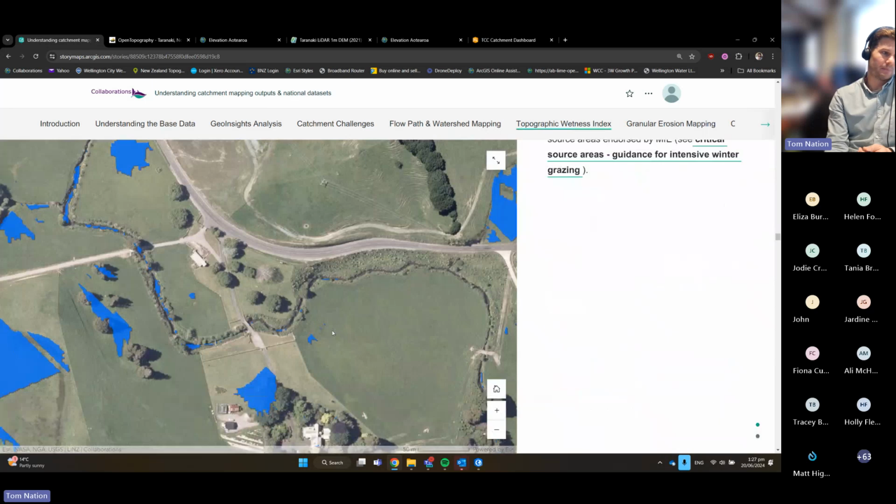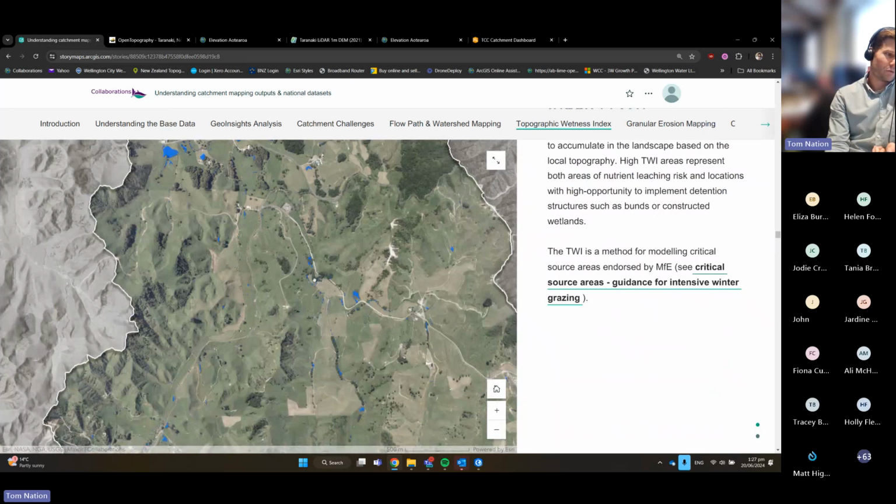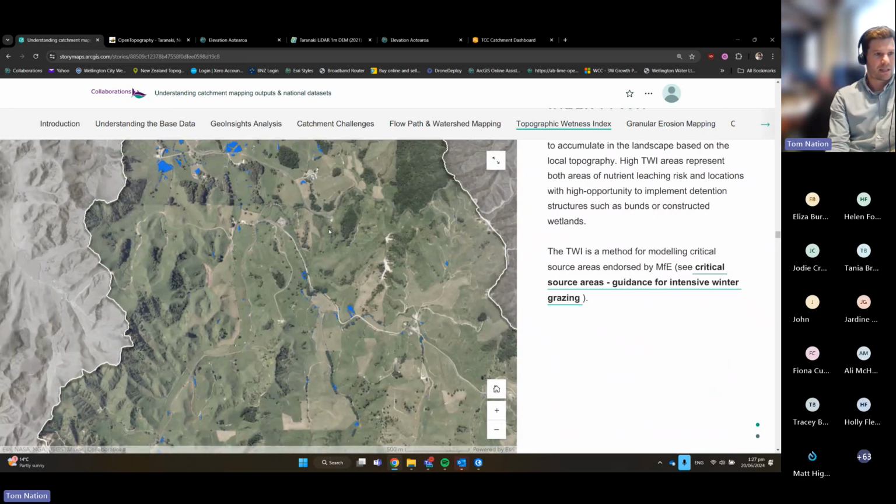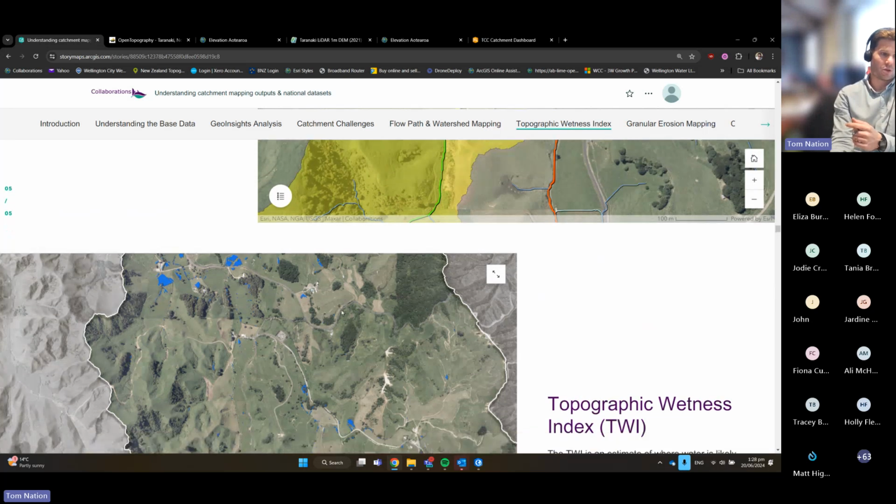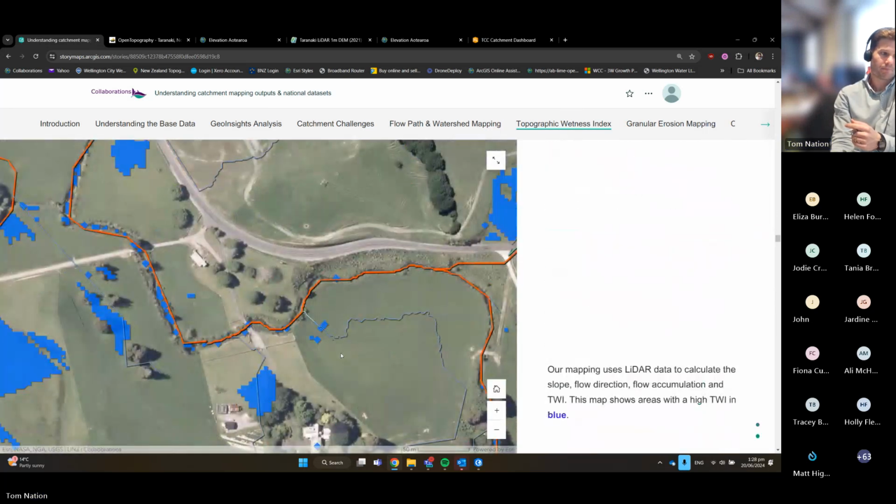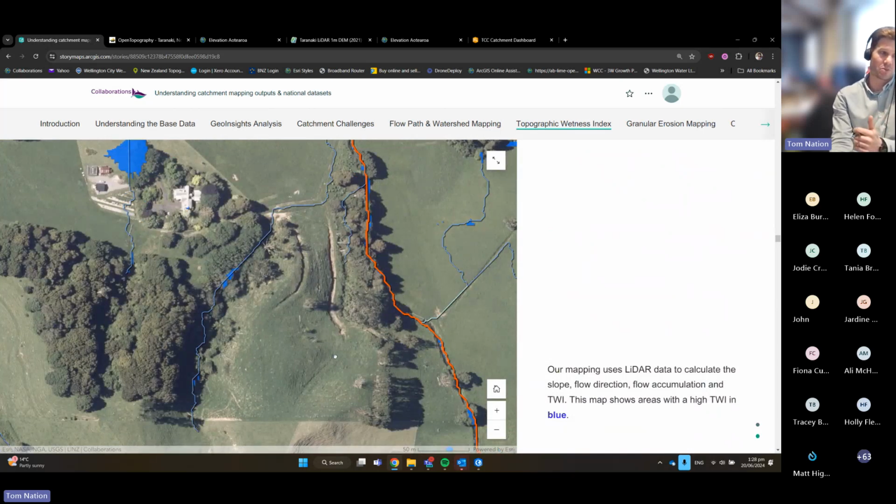Topographical wetness, we've talked about this a little bit earlier. I'll zoom out a bit just to show you the same catchment. We've generated these TWI areas of high flow accumulation. It's this method, the TWI method for modeling critical source areas, that is one of the methods endorsed in the intensive winter grazing guidance from MFE. So it's quite a well-known product. It's a relatively complex calculation that you do with an elevation model, but it's really powerful.